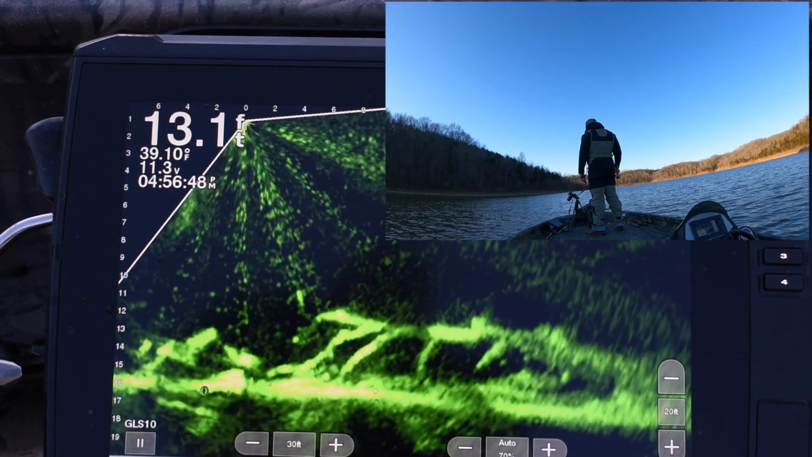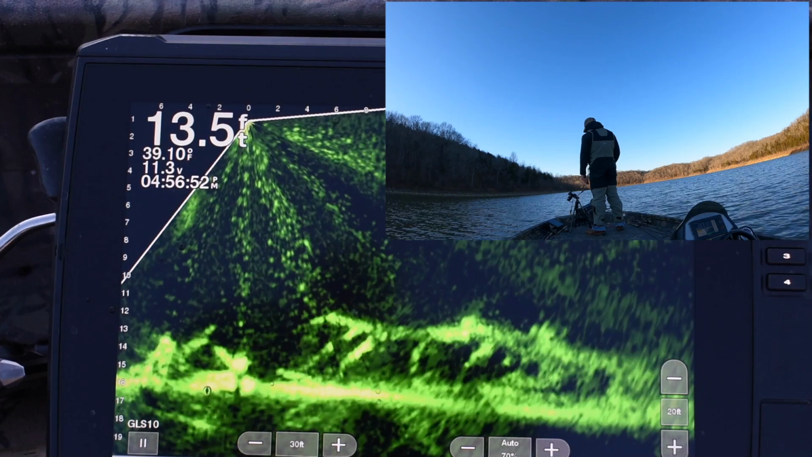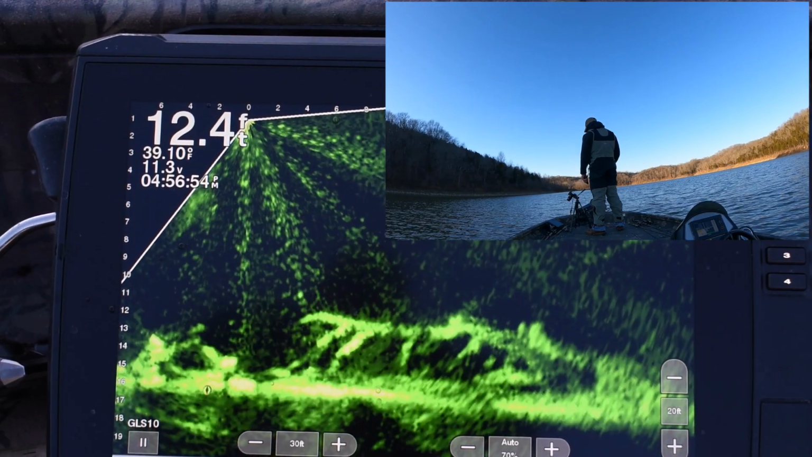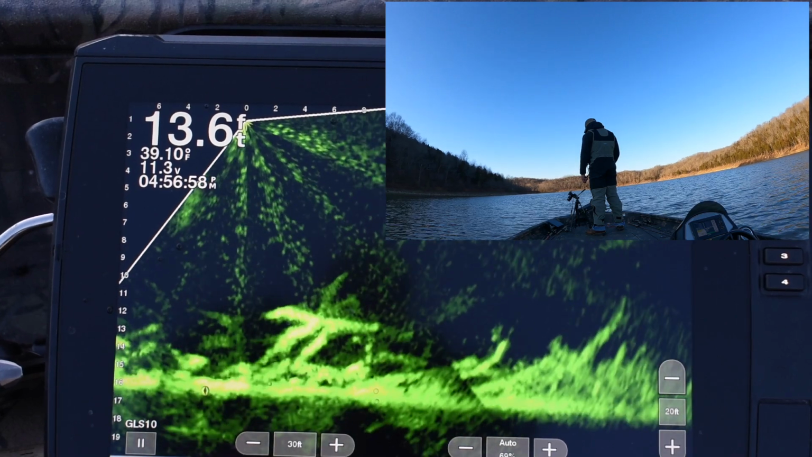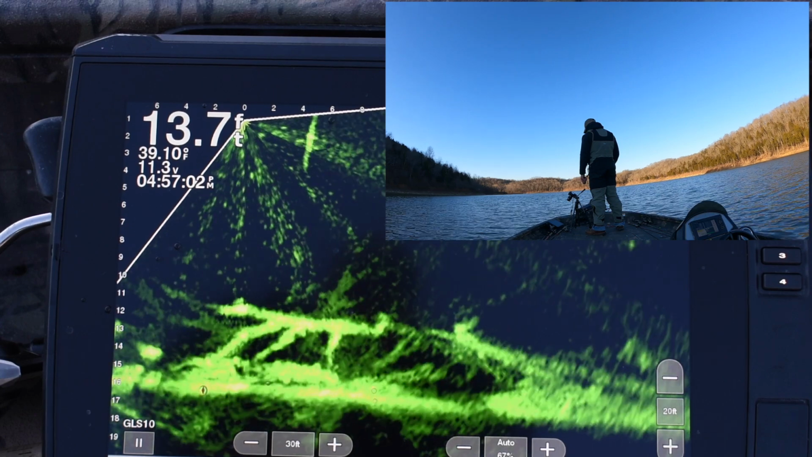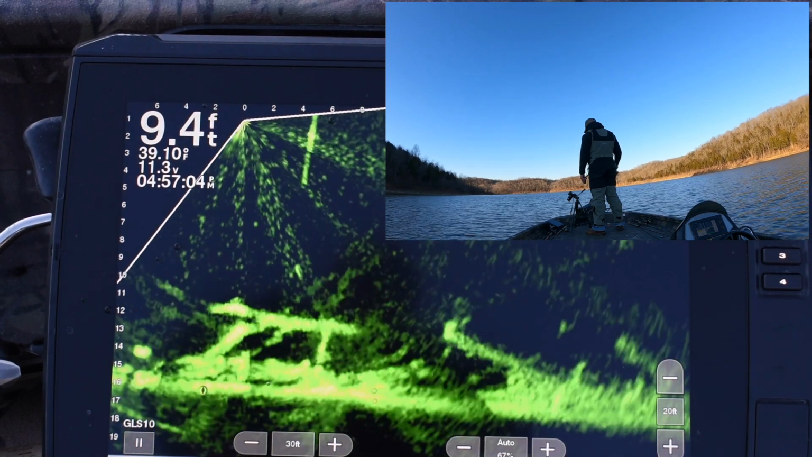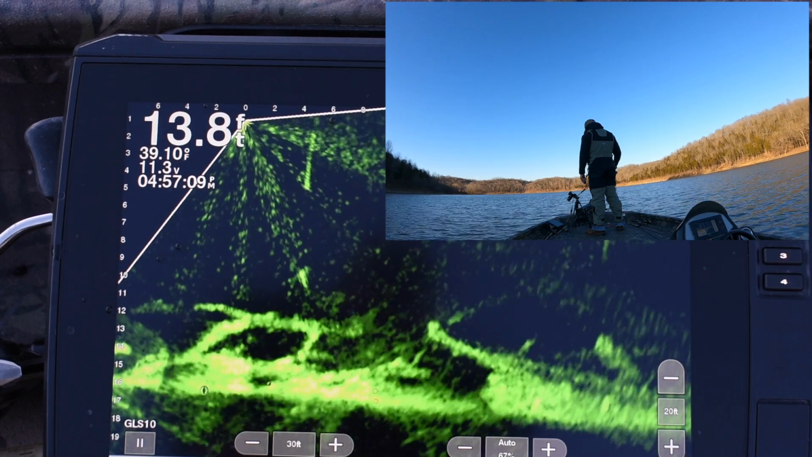But if you look in my left hand, I have the remote control for the Garmin trolling motor, and what I'm able to do with that is, with the Livescope transducer mounted on the trolling motor, I'm able to control where my Livescope is looking at all times.